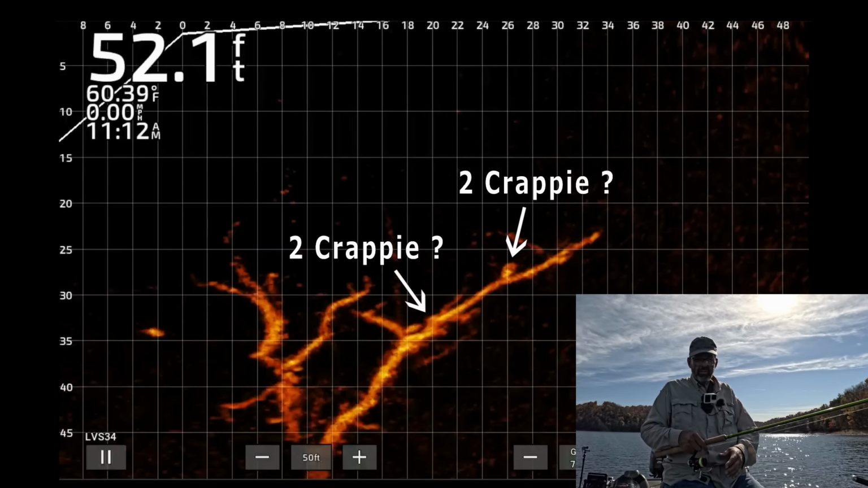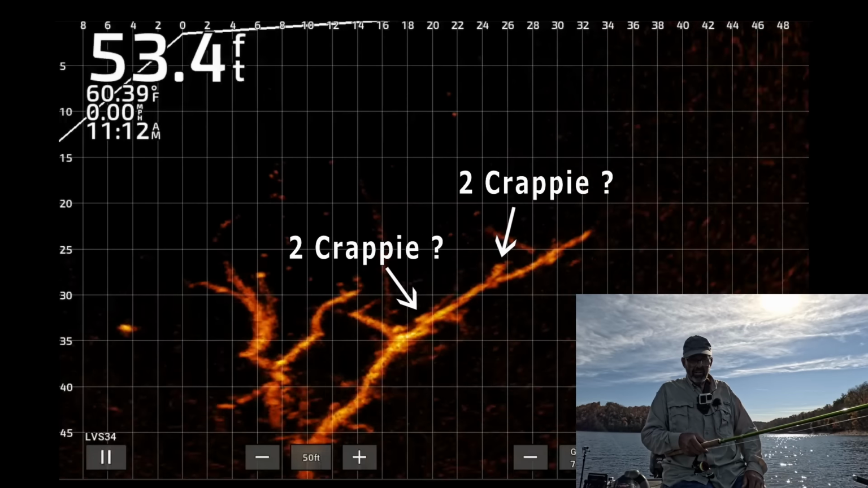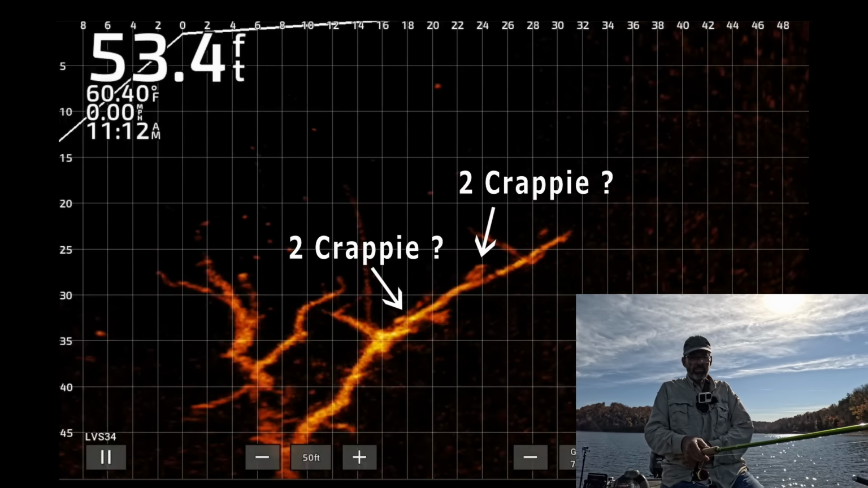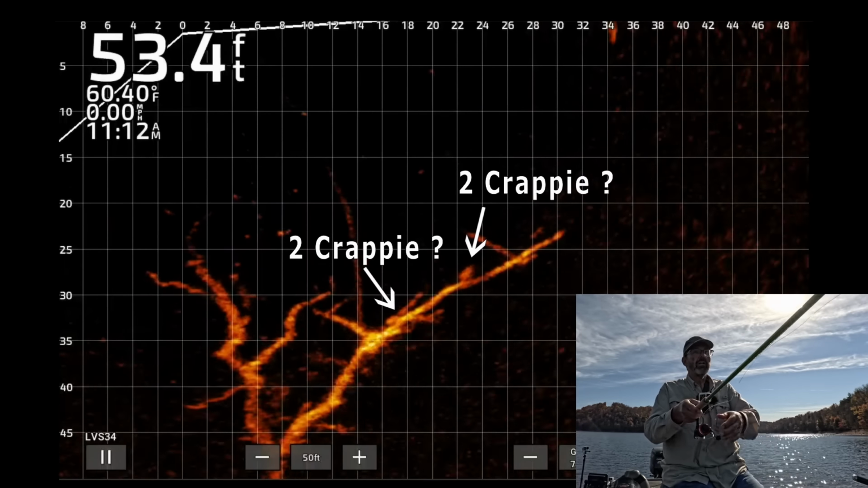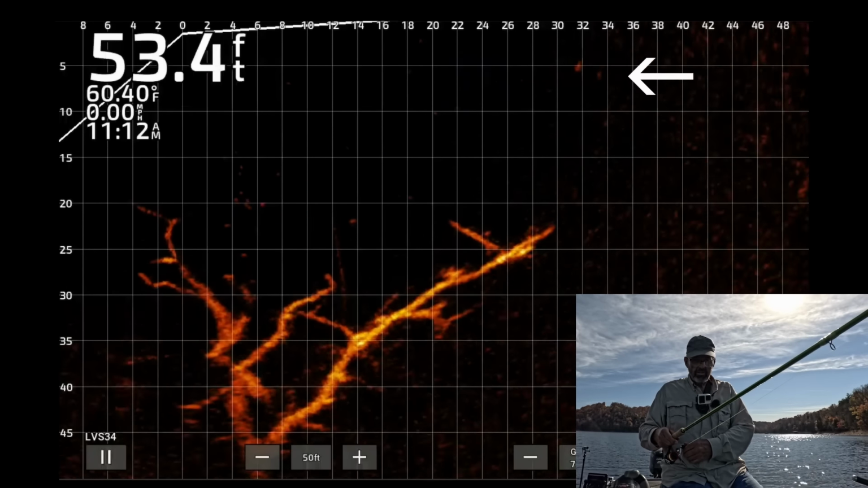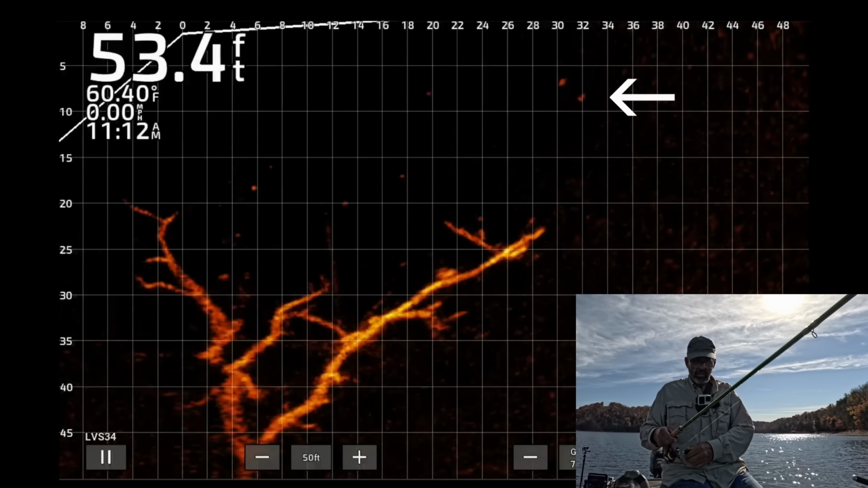That might be one out there on that branch. 24 feet out. See if I can come down that branch. If the wind direction will stay where it's at, it'll help.